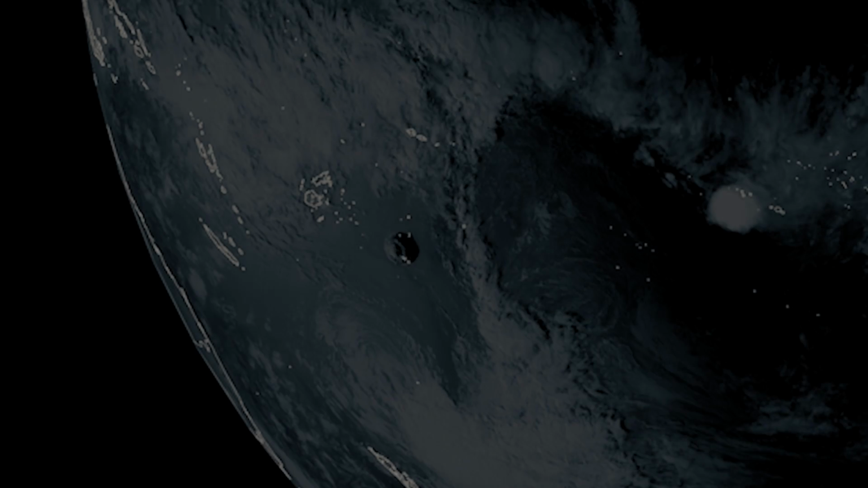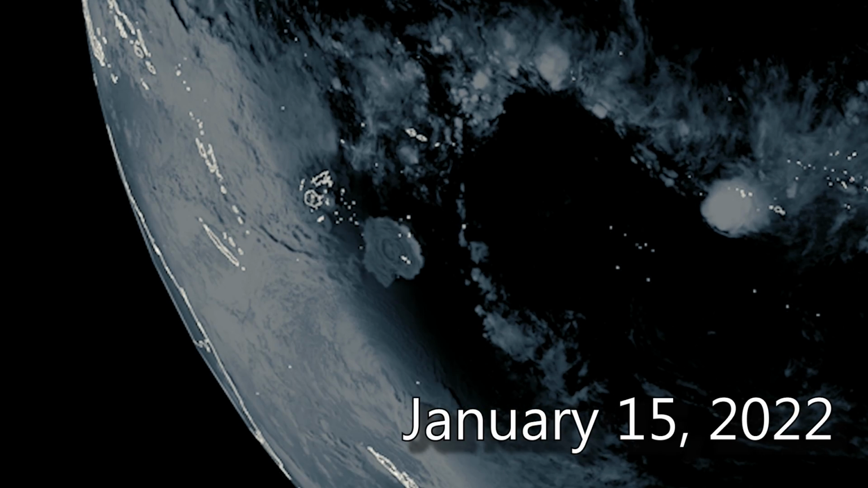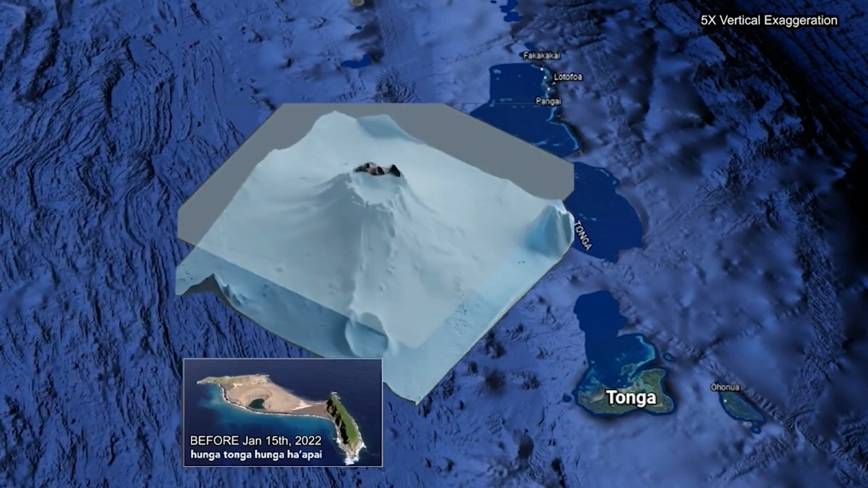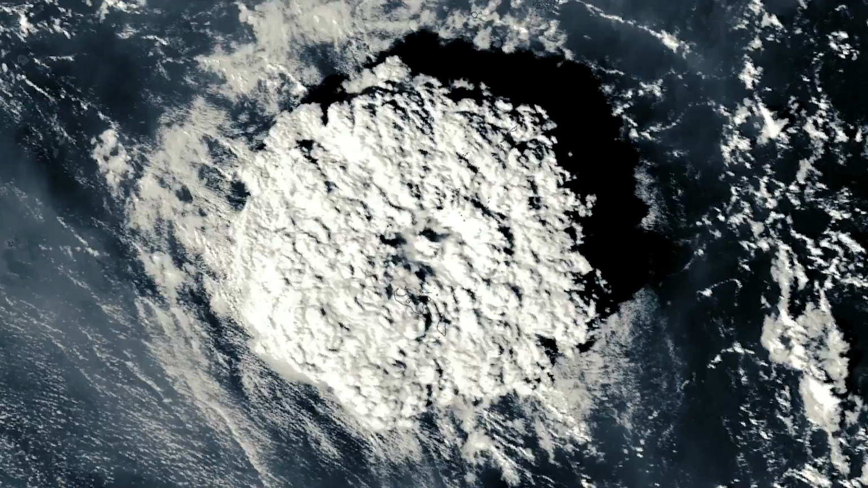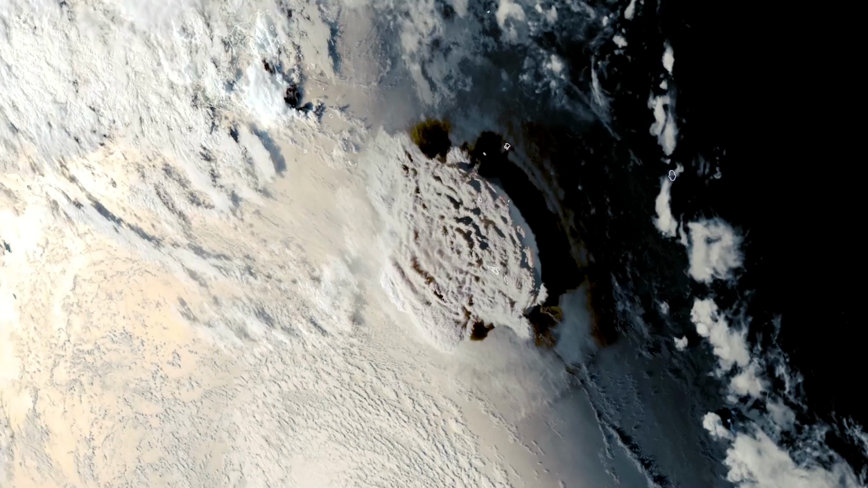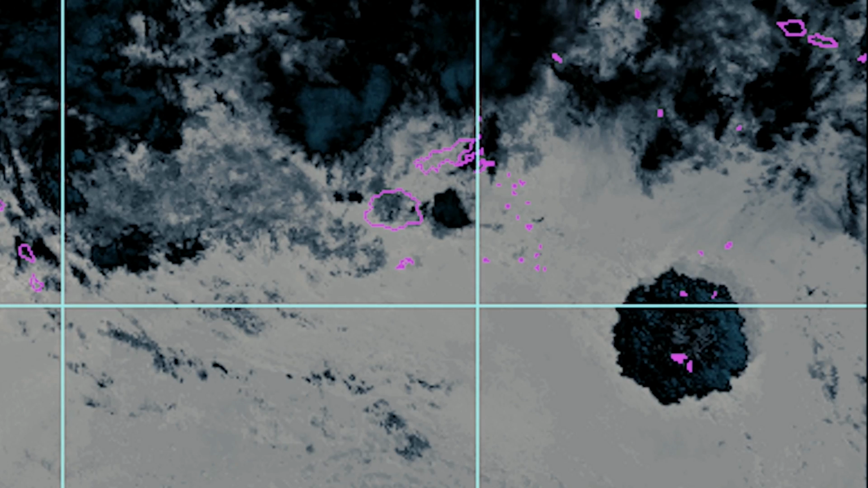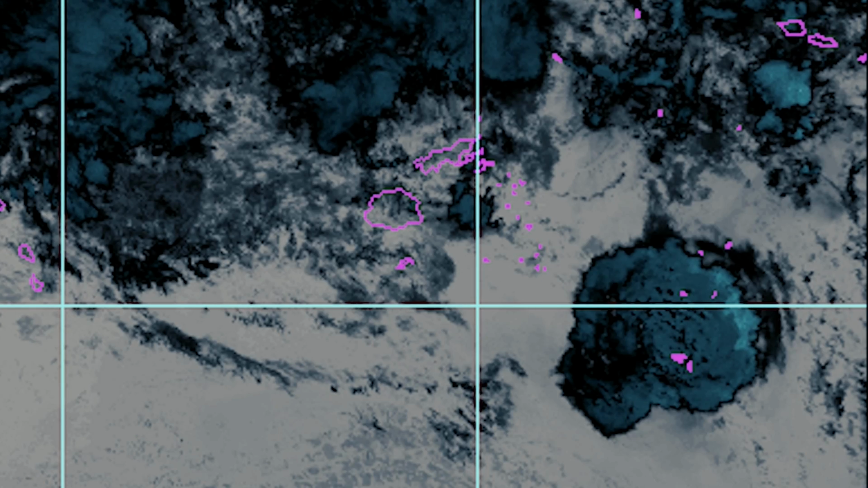One of the most amazing natural events of our time happened on January 15th, 2022, when a volcano in the southwest Pacific Ocean called Hunga Ha'apai, Hunga Tonga, violently erupted. This was the most powerful volcanic eruption in the past 30 years or so, and the first of its kind recorded on a wide range of modern scientific instruments.